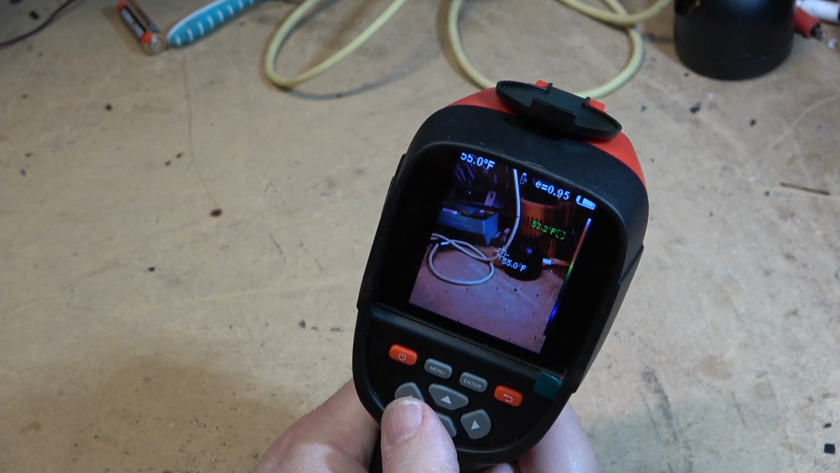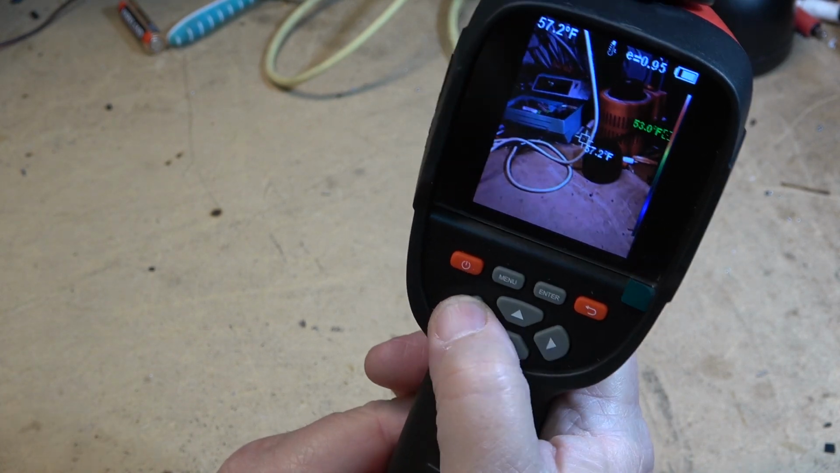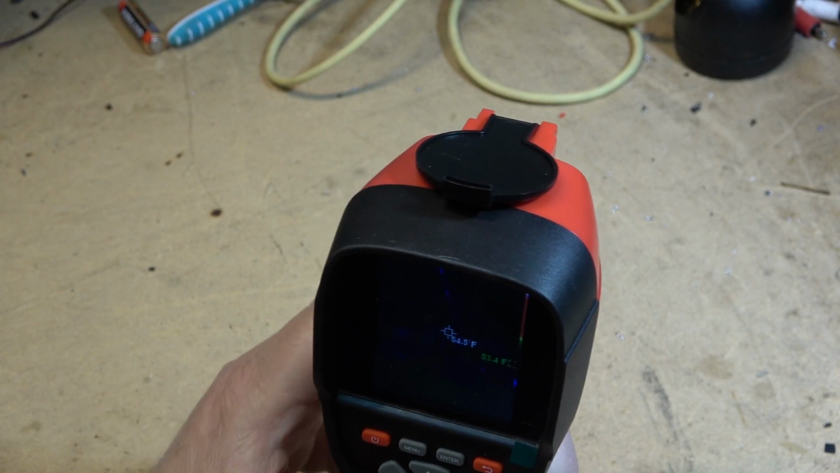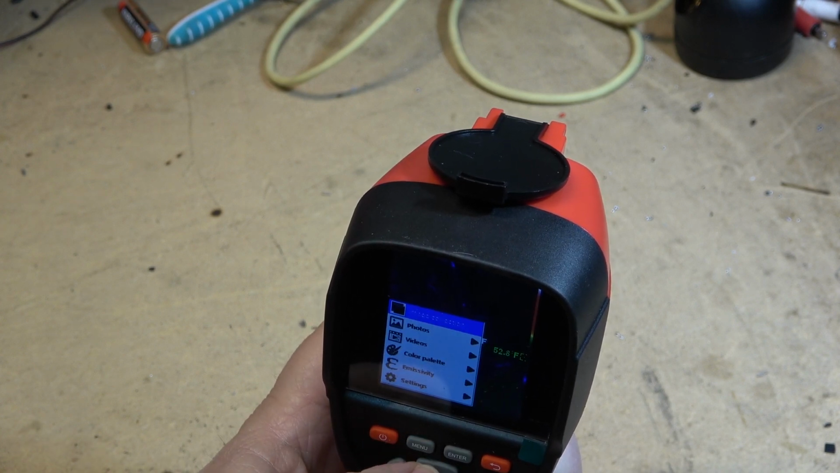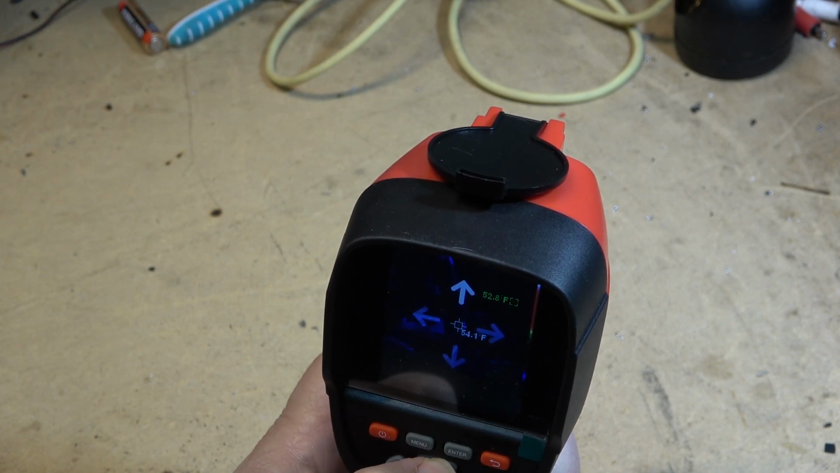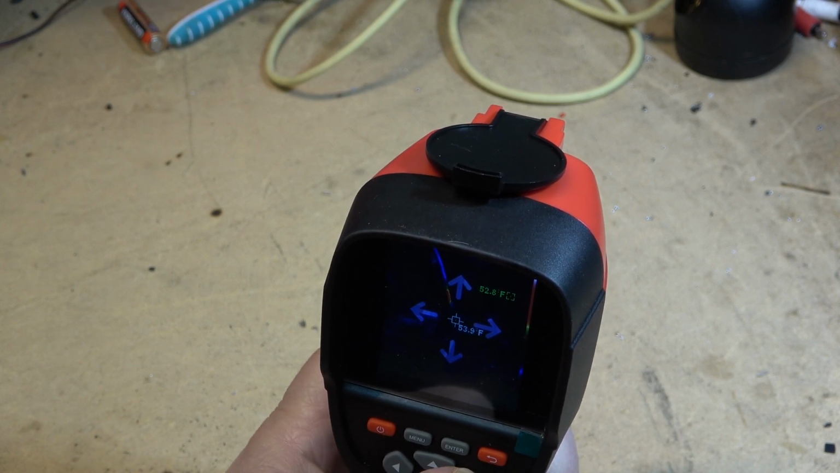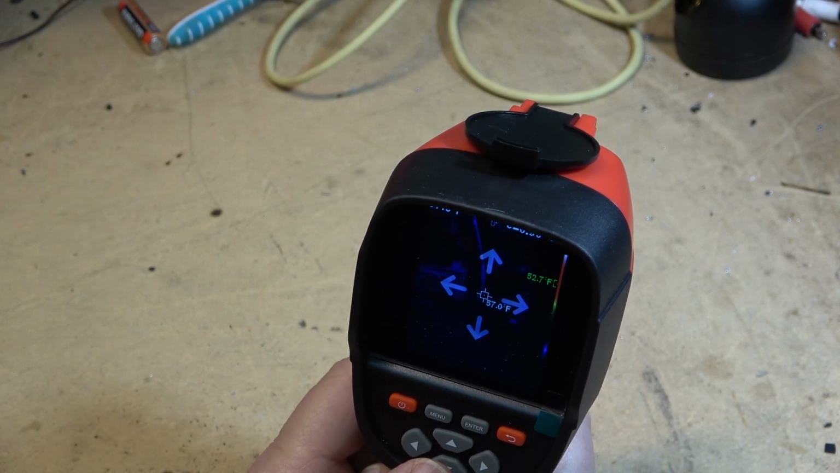As you can see now, I don't know how it's showing up on camera because the angle's off a bit, but there's video, there's the thermal, and we have overlays between the two of them. Now I can see that my overlay is not quite exact, so if I go into menu and I go into image correction, I can now overlay them exactly. Here we go. Oops, wrong way. So now I can center them. So now my picture is centered.